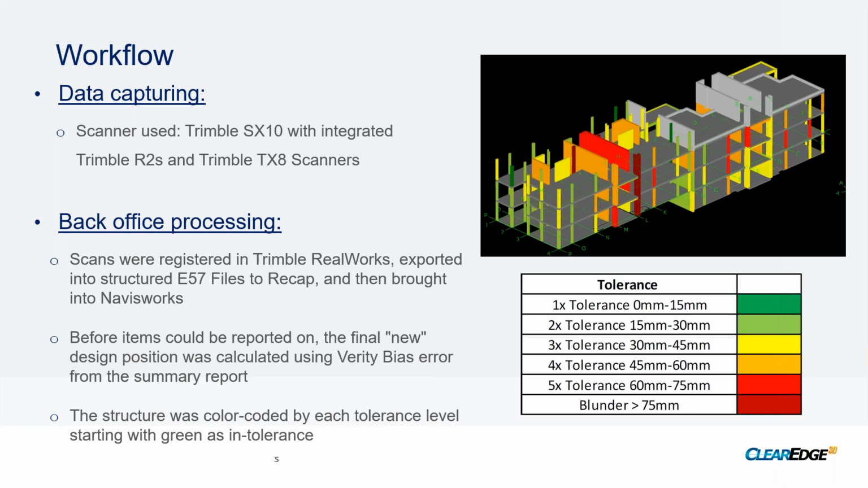Now, to process the scans, we registered everything in Trimble RealWorks. We then had to export everything to structured E57 files, then into Recap, and then bring it into Navisworks. It was a bit of a lengthy workflow. I just think Trimble RealWorks wasn't able to export a structured RCP file. It can export RCP, but Verity needs the structured format. But it's one of those things that you program to happen overnight, so it doesn't really impact your workflow or time frame.